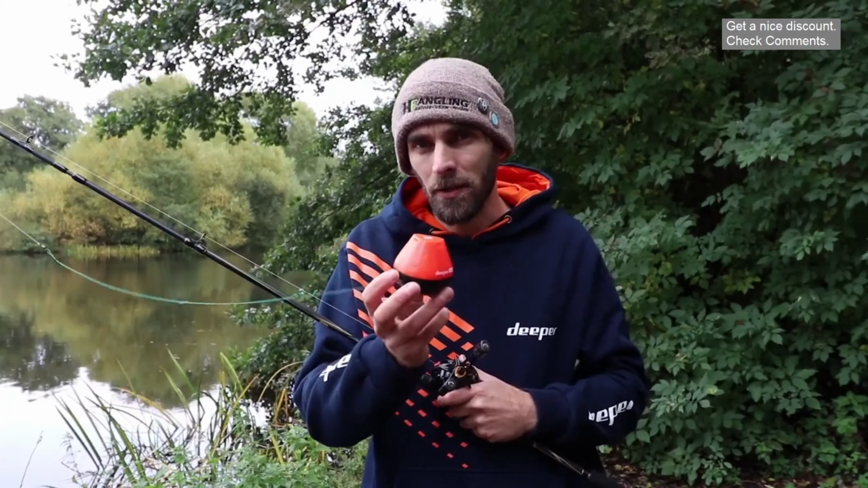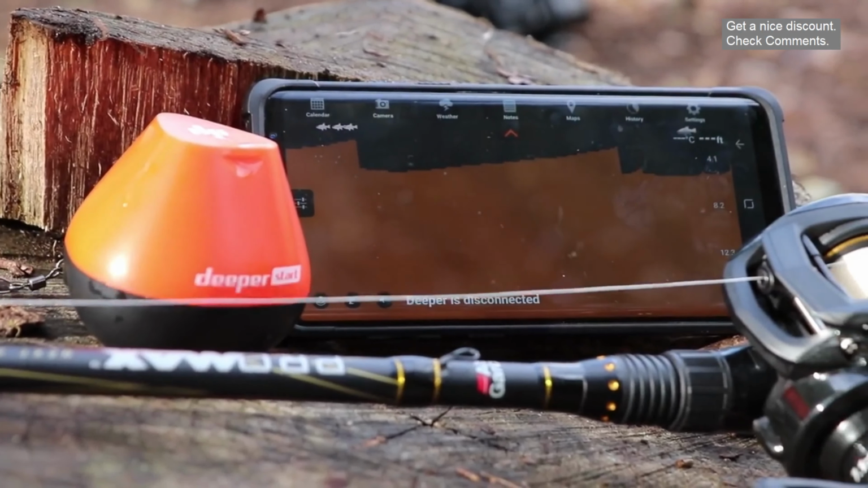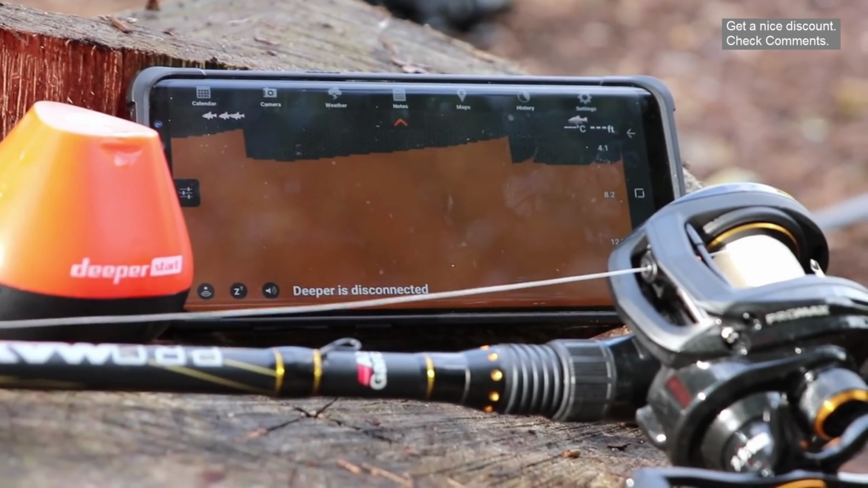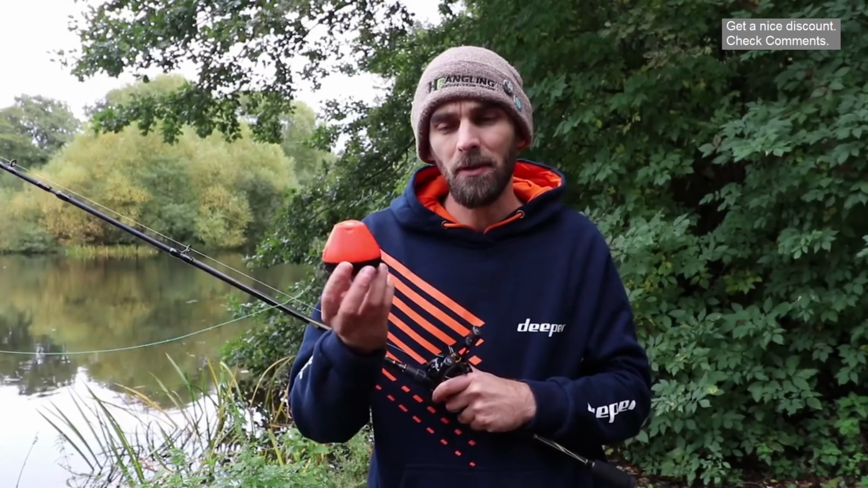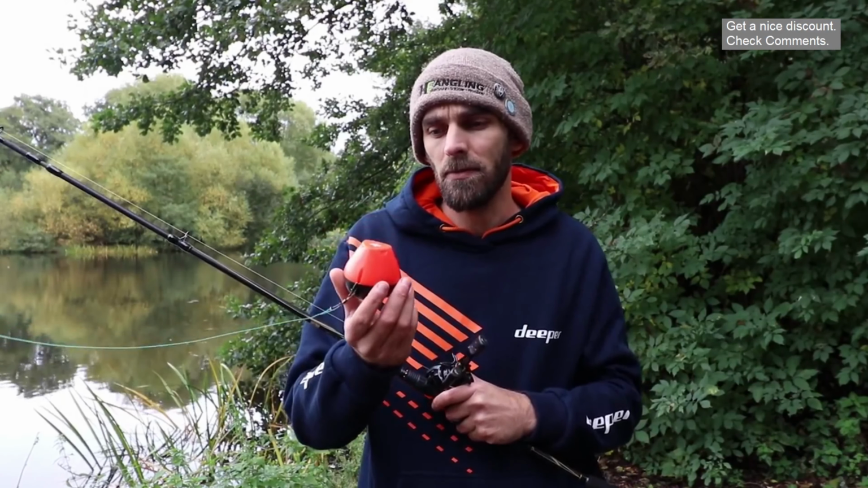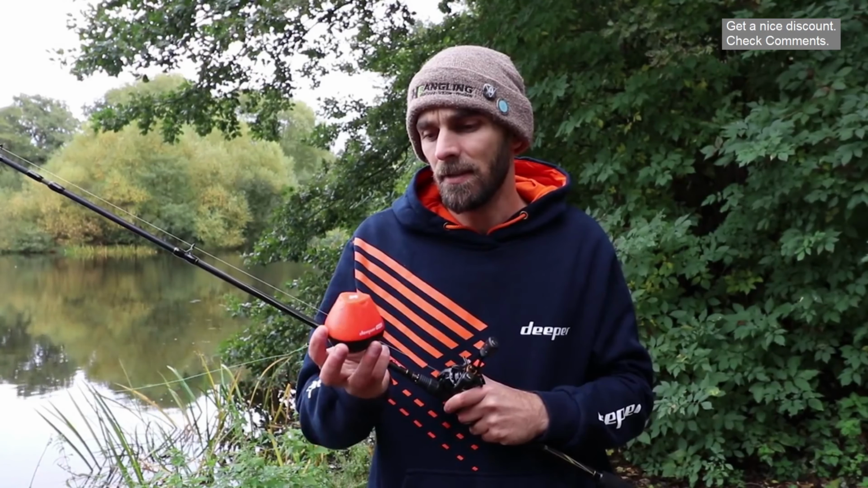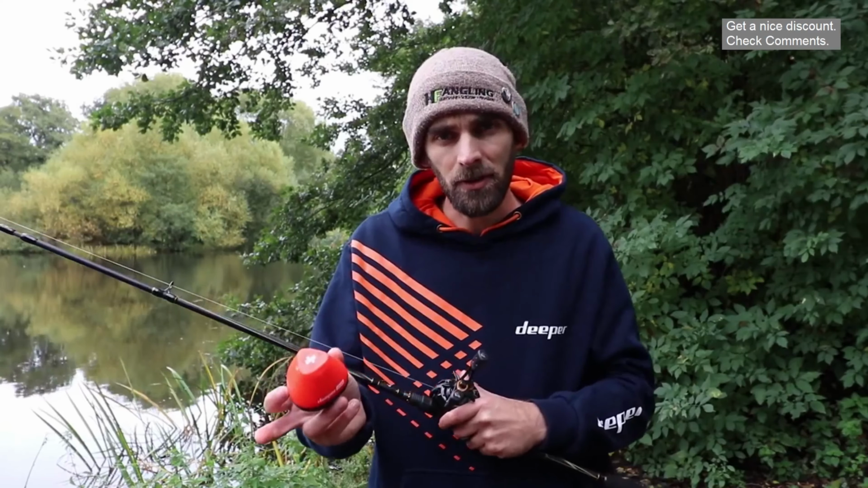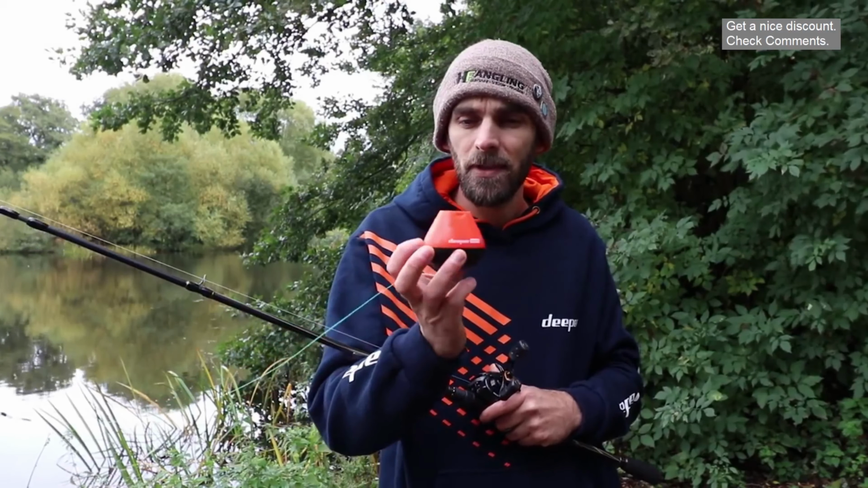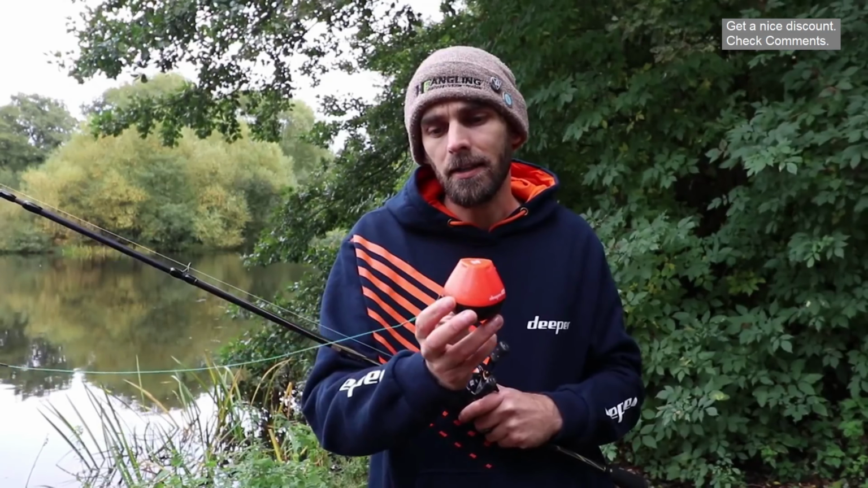I've had it for quite a while now. I actually met the Deeper boys at the Northern Angling Show back in February of this year. A short while after that, they sent me one of the first ones out, one of the Deeper Starts. I've had it since then, been using it quite a bit to be fair, and this is the first time I've had a chance to get it on camera for you guys. I've used it on sessions where I've done vlogs and stuff like that, but I haven't shown it. I saved it until this moment to give you a bit of a rundown about it and tell you why I like it so much.